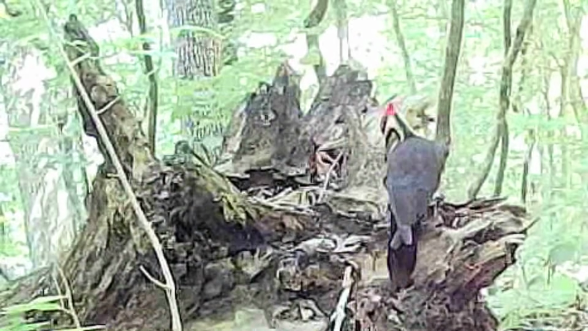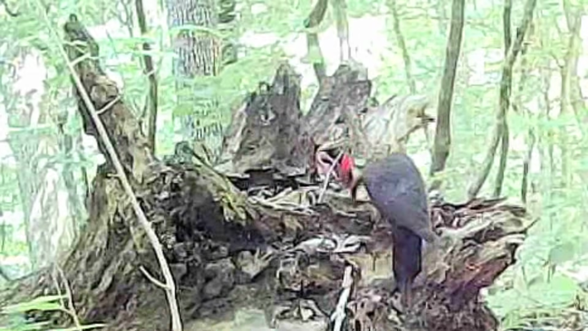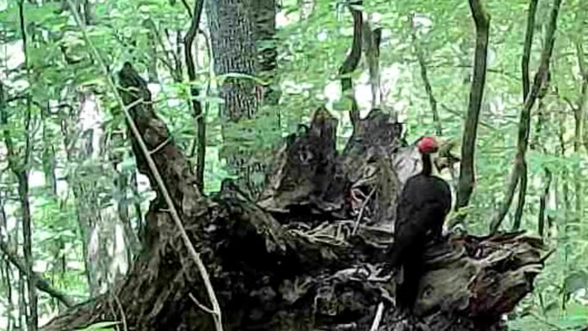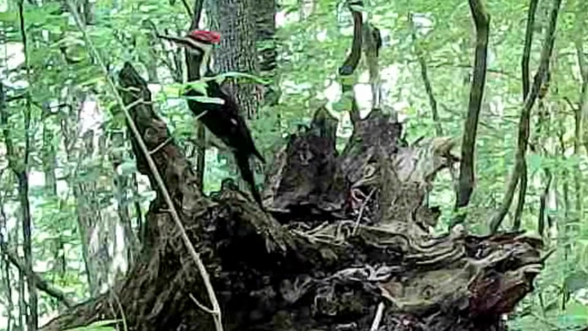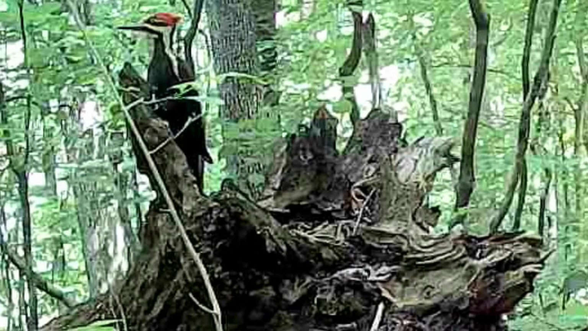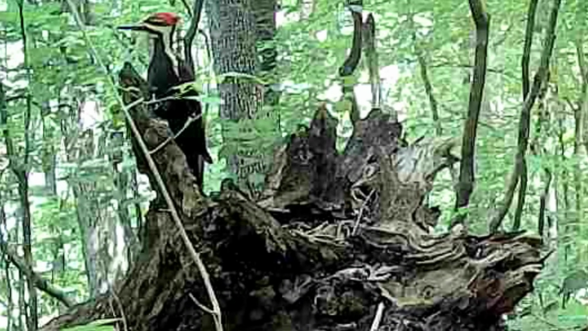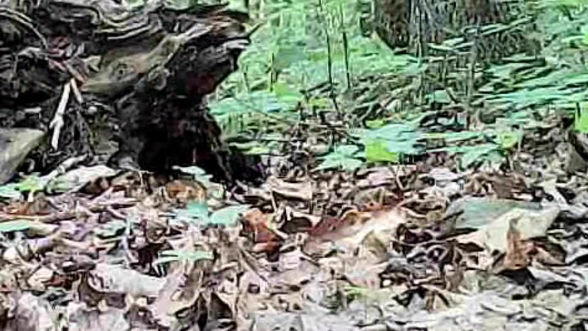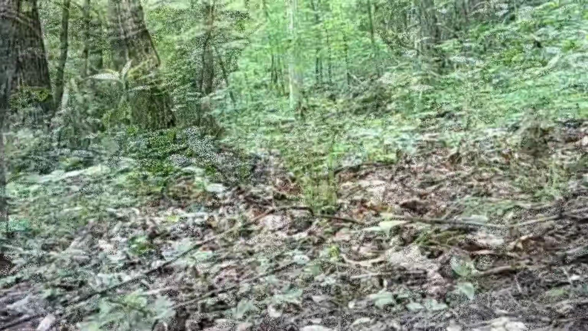Now here's rare footage. I've had cameras in these woods for years, and I've never filmed this. A pileated woodpecker. And oh, ain't it beautiful. And they're noisy in the woods too. Rare footage there. And here's a northern flicker too.